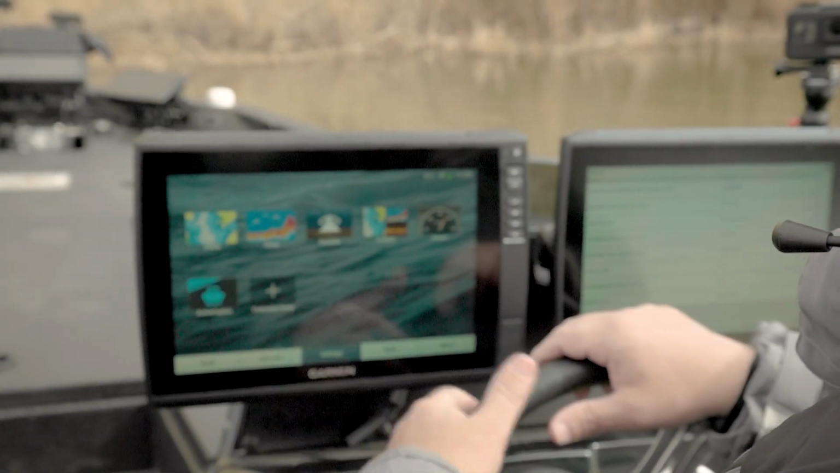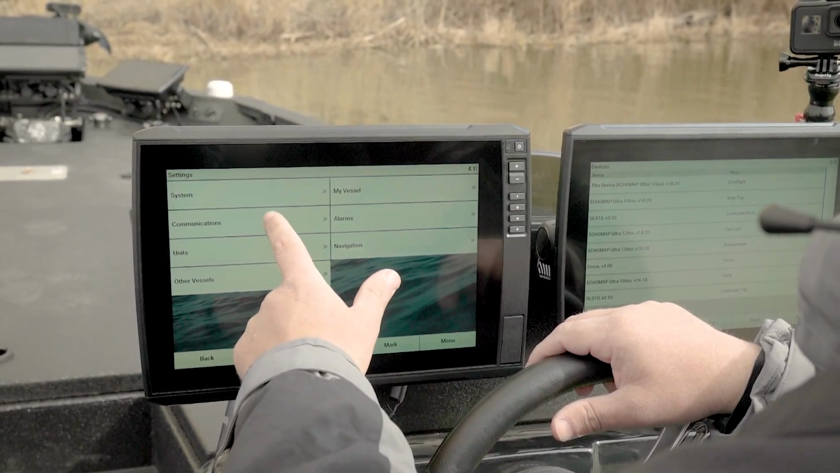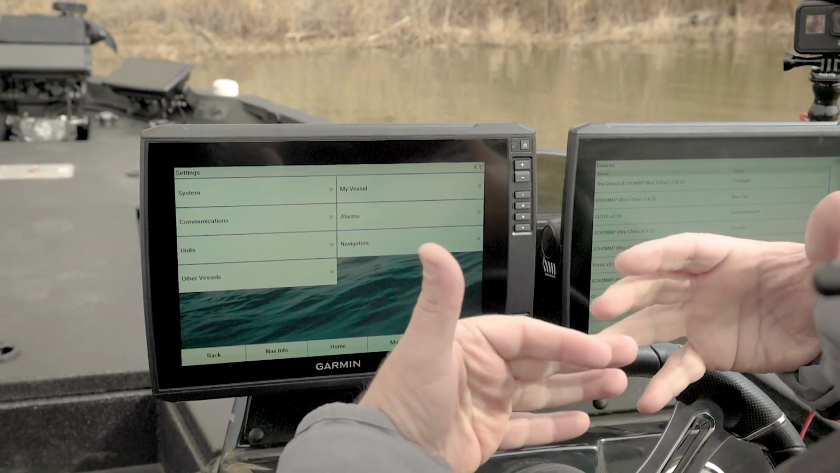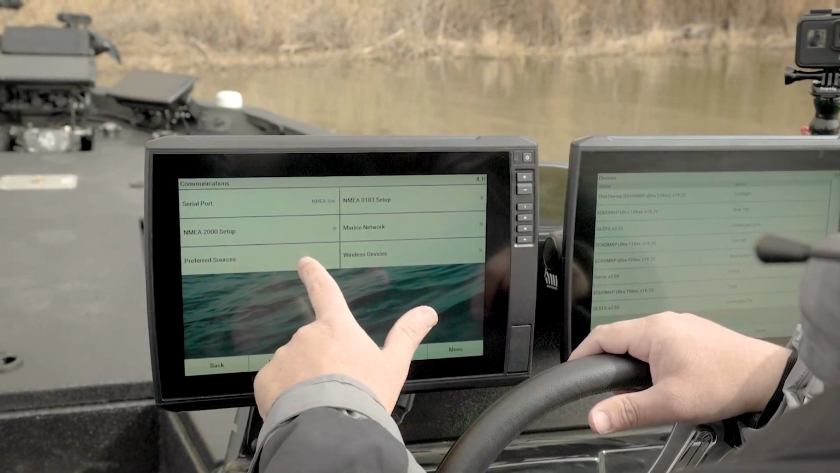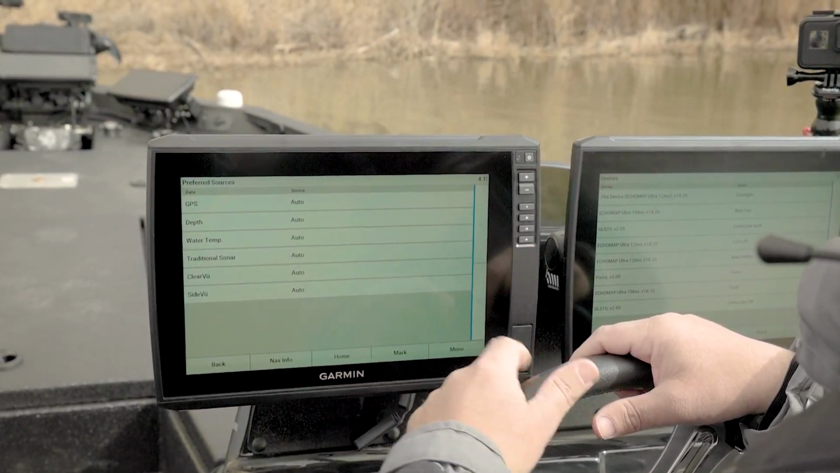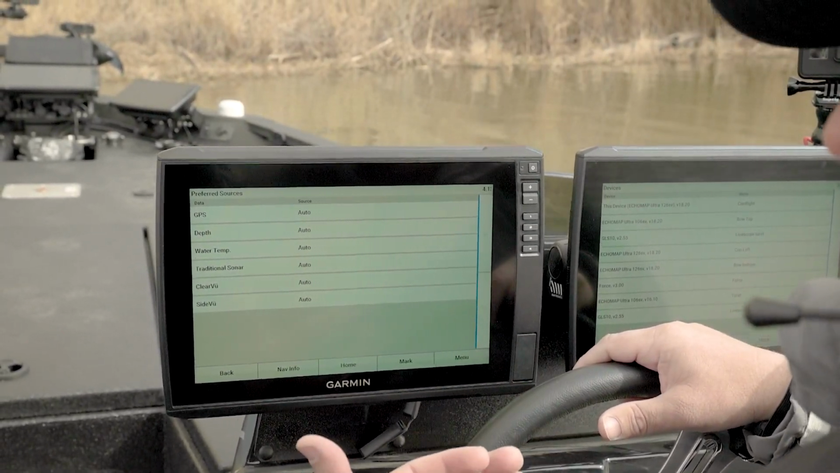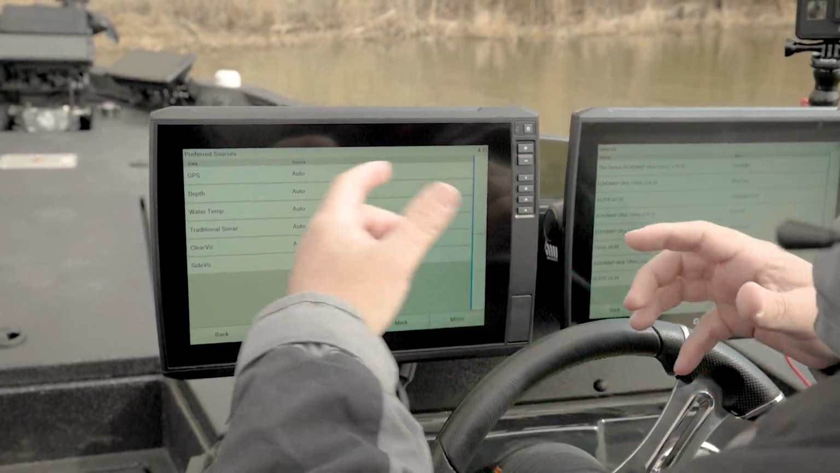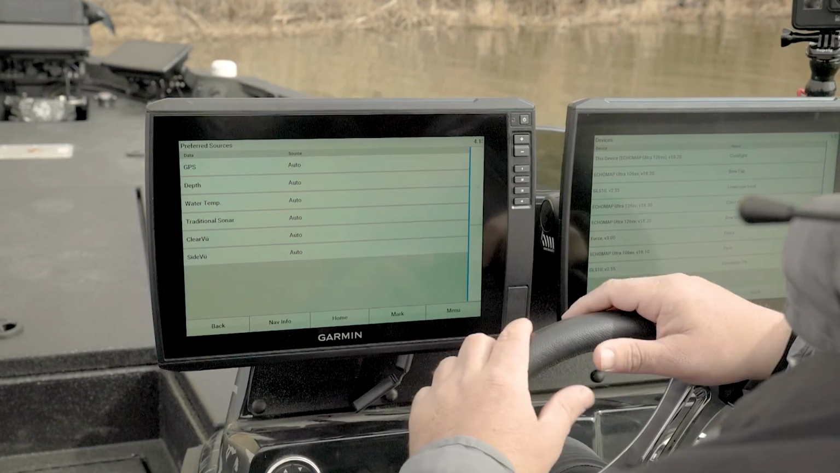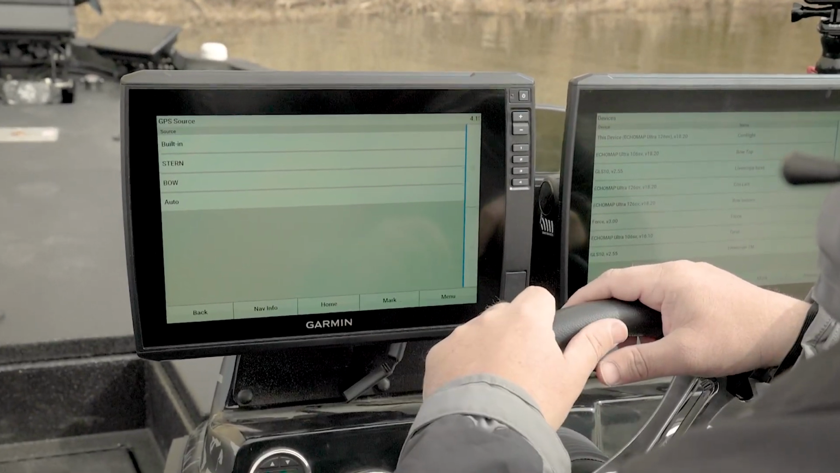So now we're gonna hit the home button, come back here into settings. And what we're gonna look at is we're gonna set up where we're selecting our sonar from. So we wanna come into communications, preferred sources, and then every one of these is set to auto right now. I really don't want that set to auto. I want to dictate which transducer I'm using for GPS, so I can select it. And it's very simple. All I do is I select whatever I'm looking at.